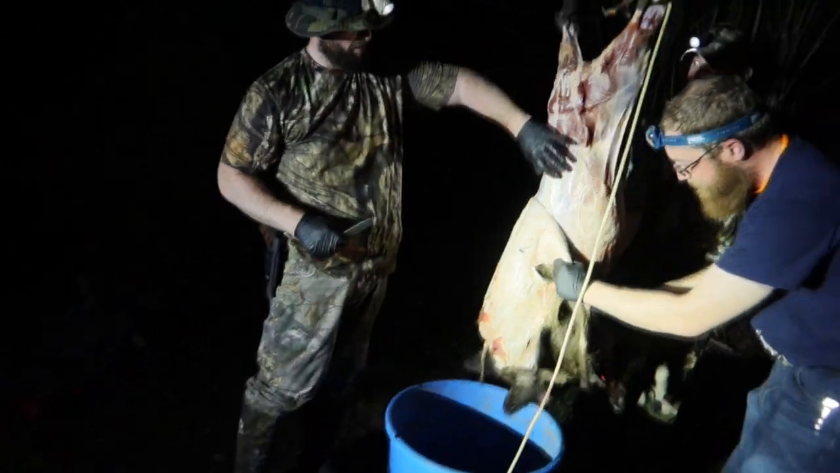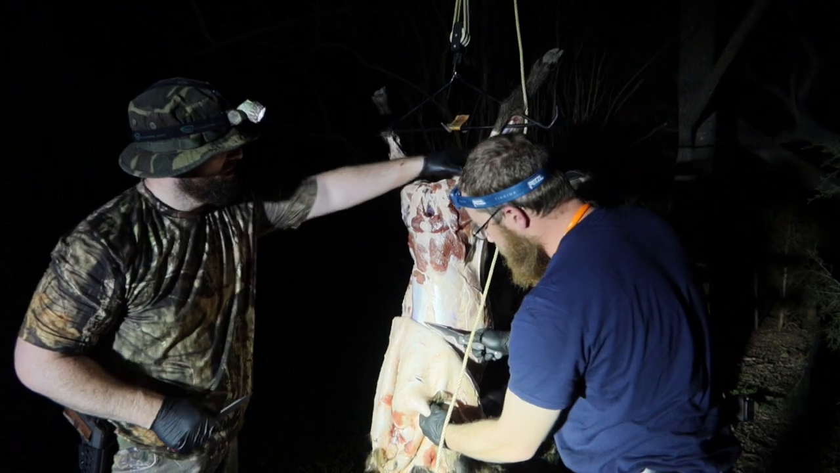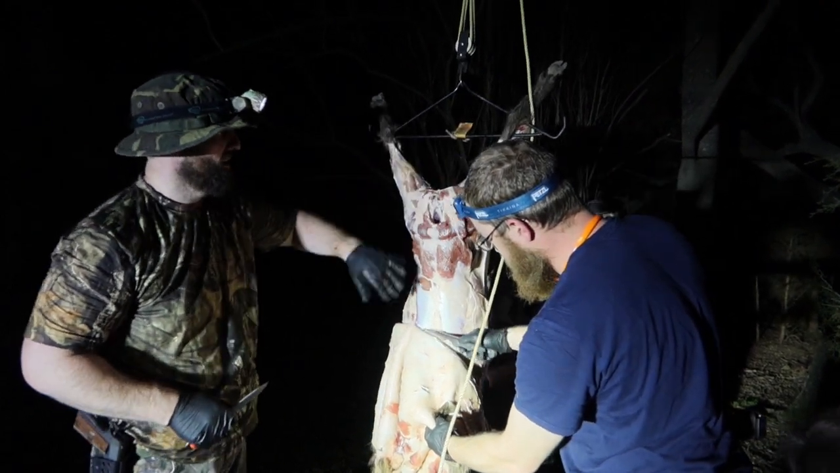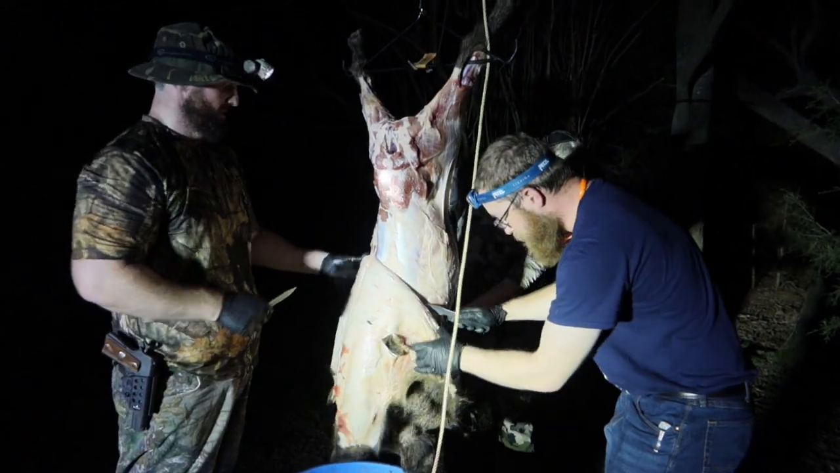These are his back straps. Those are back straps, okay. He's got a good helping on. He's got a lot of fat on him. Hog backstrap.